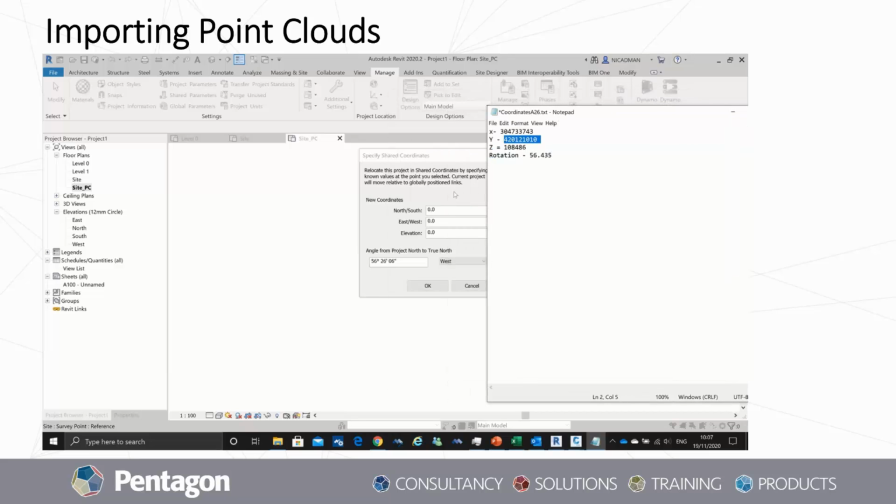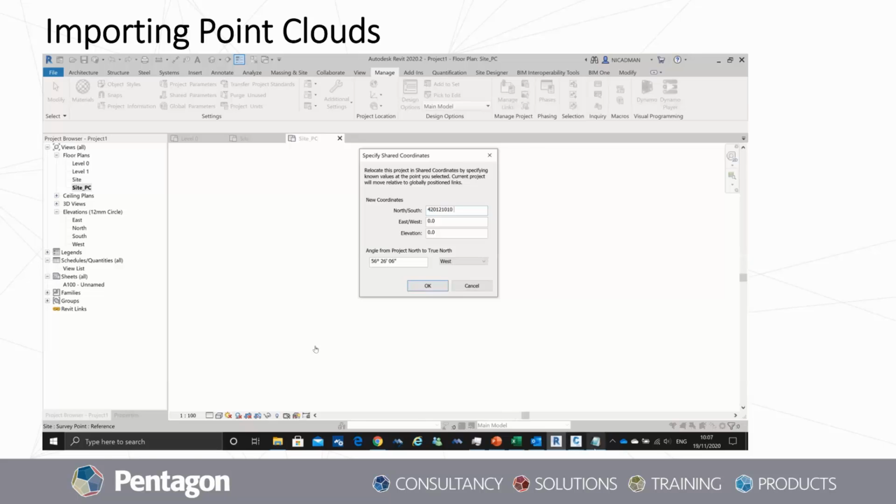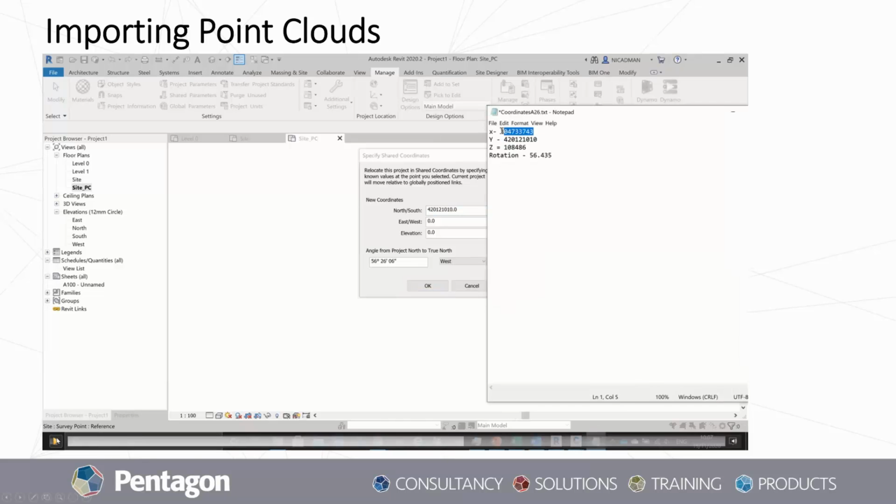So I'm going to take the X and Y. Now it's important to note Civil 3D outputs it as X and Y, but when you put it into Revit, it's Y and X. So the north and south value is actually the Y value from Civil 3D, and the east and west value is actually the X value from Civil 3D, whereas your elevation is going to be the Z coordinate that you're taking in. Again, that's important to note because you need to be aware of the differences to ensure that the coordinates are mapped correctly within Revit, okay?